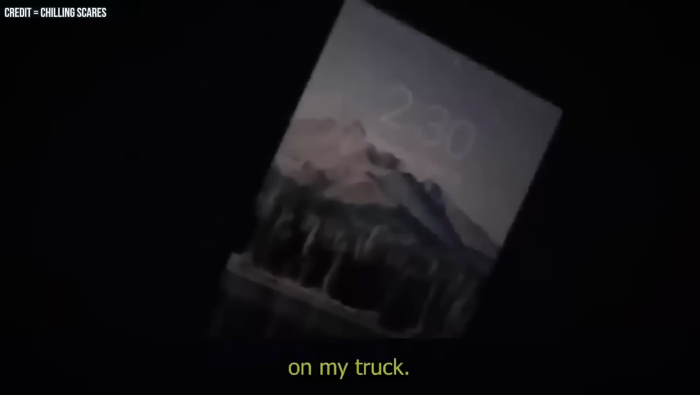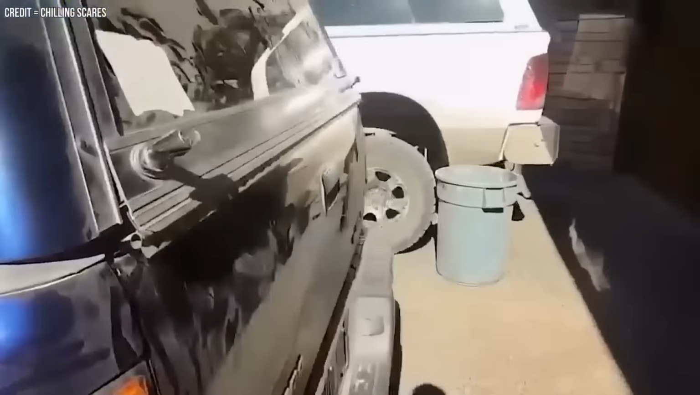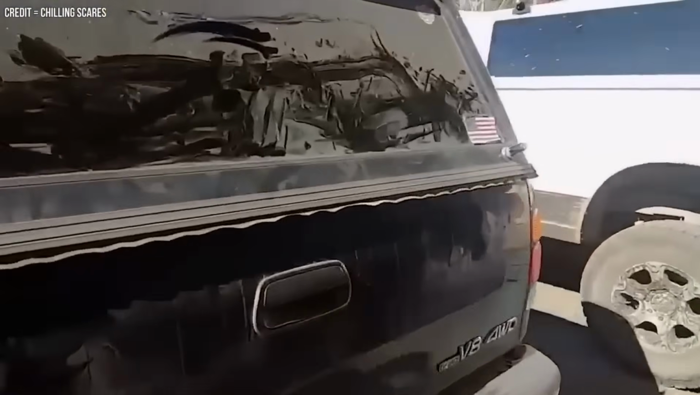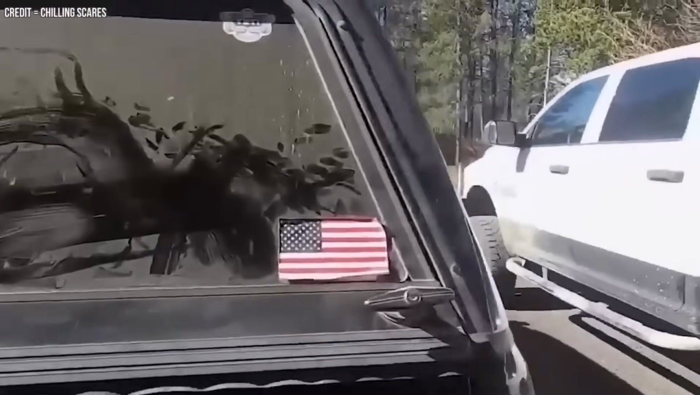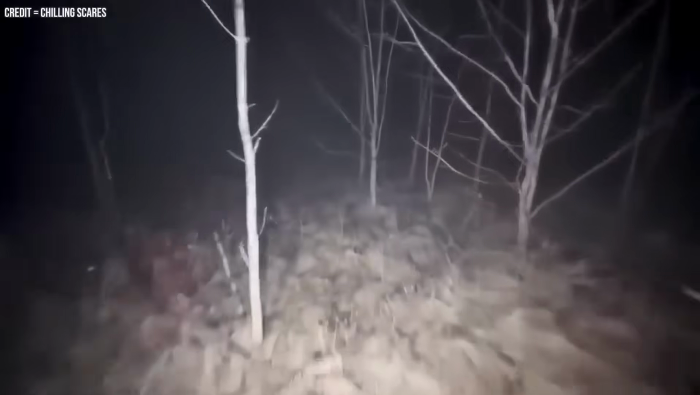Knocking on my truck. The boy stays still, and all the doors are locked, but he's still scared. However, he stays still and lets it happen until he can hear the footsteps leaving. Upon awakening and starting his journey home, he notices palm imprints on his vehicle, particularly concentrated on the rear window, suggesting that someone had attempted to peer inside and gain access. This narrative is among the most unsettling accounts ever encountered.